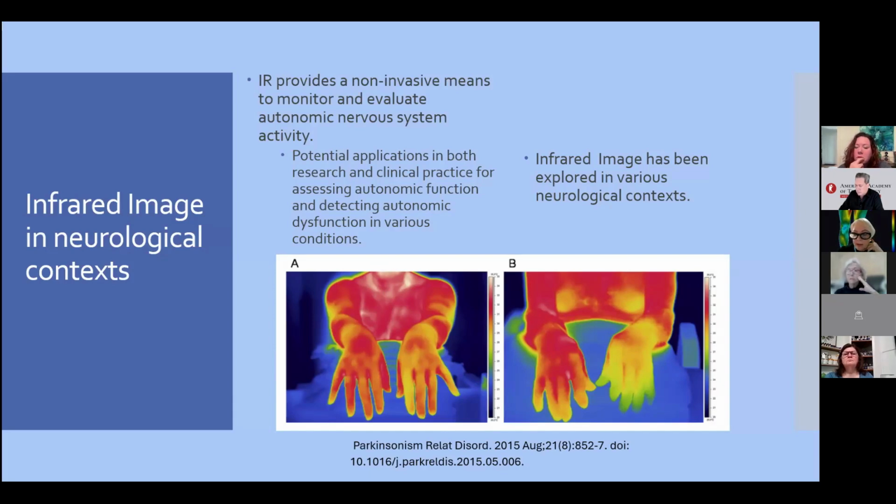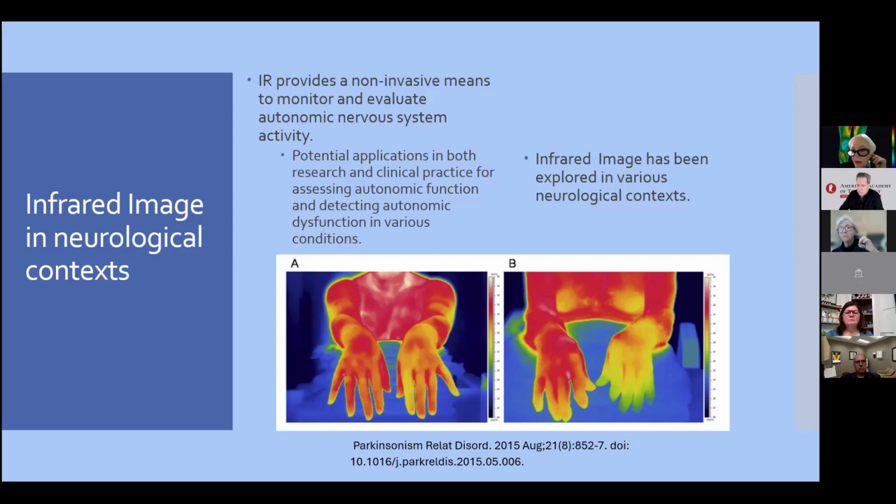It isn't, because in this image A, for example, we have a control subject without Parkinson's disease or other neurological conditions after a cold stress test, which is a provocative test for the sympathetic nervous system. And in B, we have Parkinson's disease in a very early part of the disease after a cold stress test.